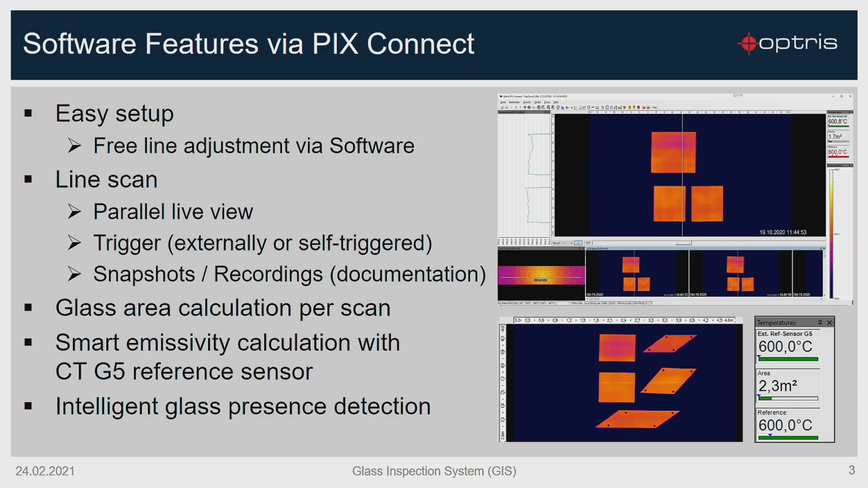And with the glass inspection system we want to make it easy for you regarding doing the adjustments. So there's no need to create new measure areas and there's no need to adjust the emissivity. Everything is ready and the layouts are ready created for you.